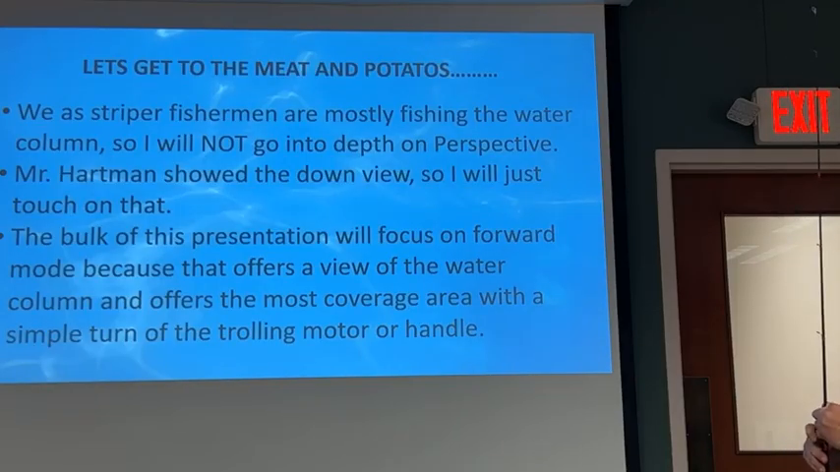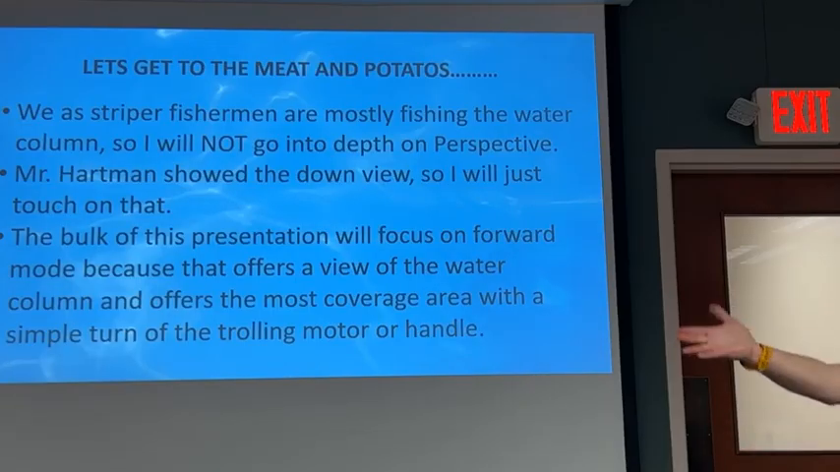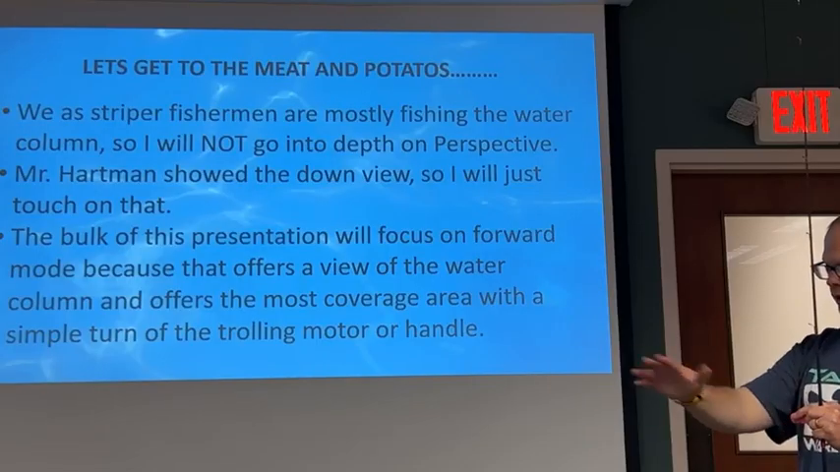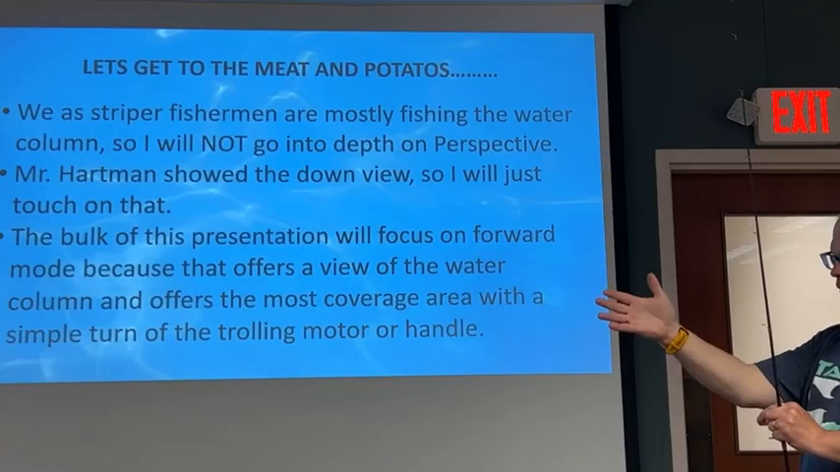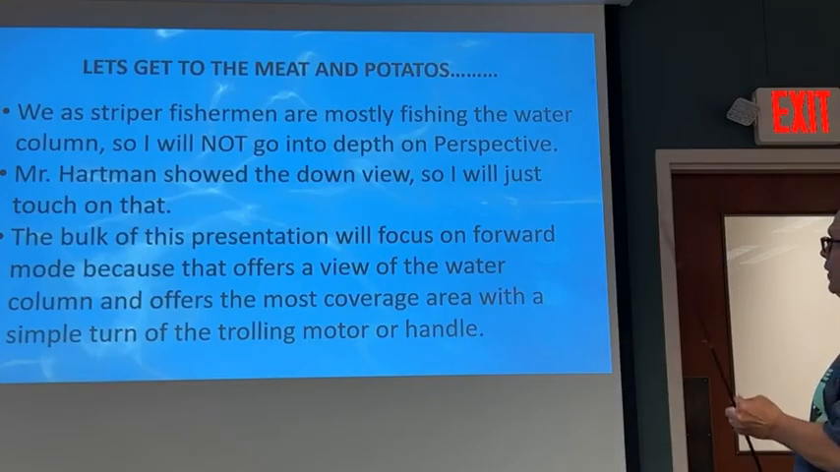So let's get to the meat and potatoes. I'm going to try as efficiently and quickly as possible to get through showing you what these swings look like. We're mostly fishing the water column. That's why I don't want to go in perspective. You want to see what's in the water column. The perspective mount turns the transducer sideways, which allows you to see structure and you can see fish moving, but you can't tell how deep they are, right? It's only one dimension. So by using forward view, you can look and see what depth those fish are in. So that's why I'm not going to go into perspective.